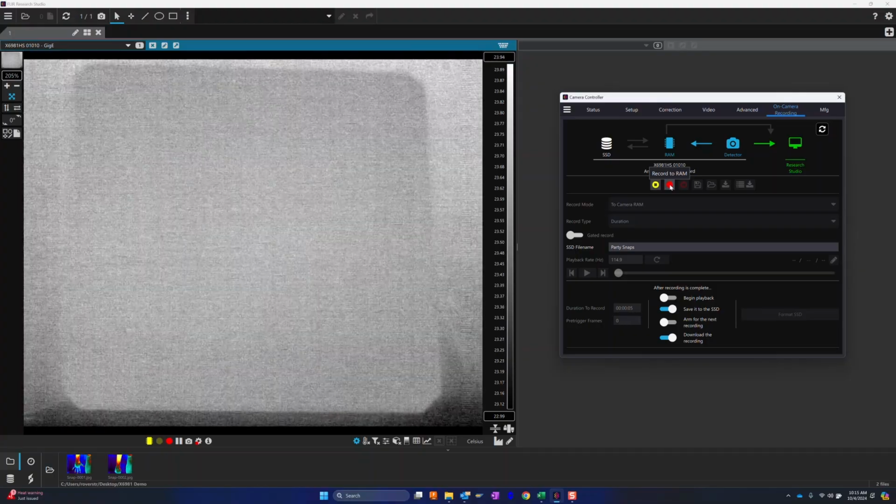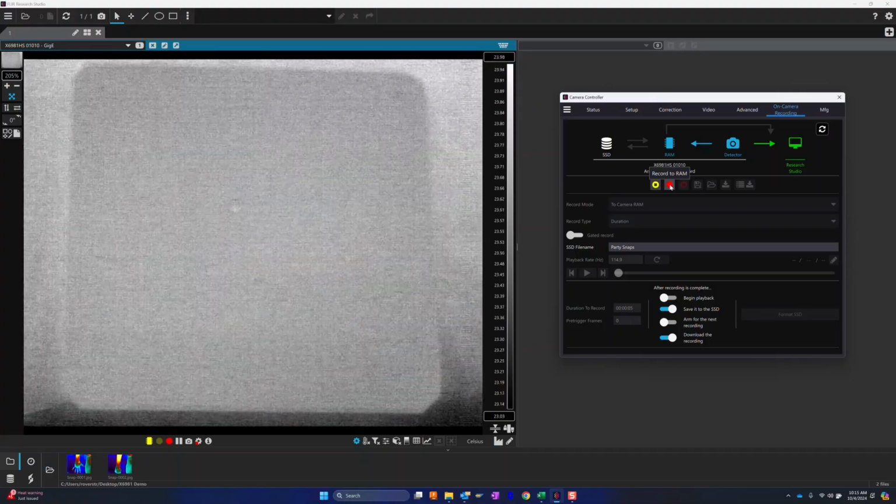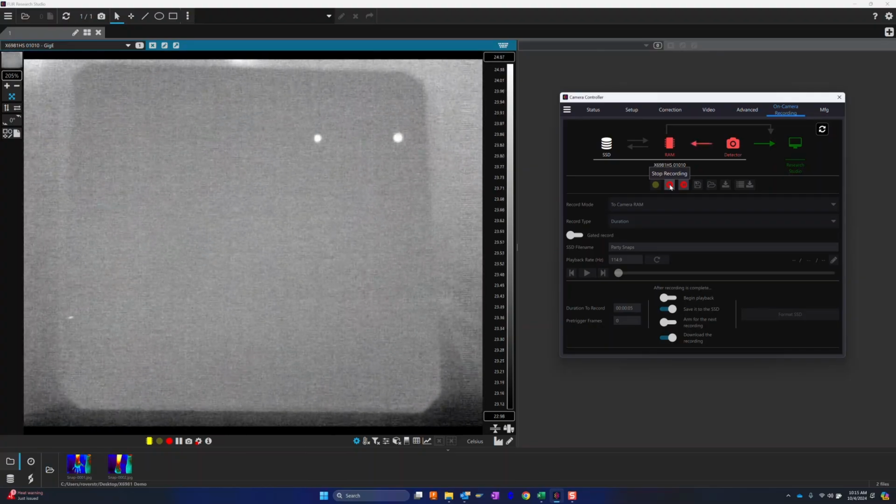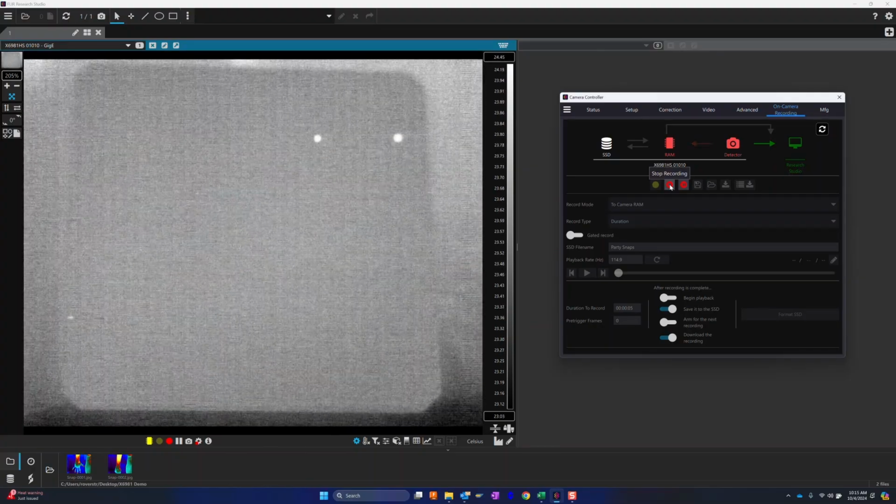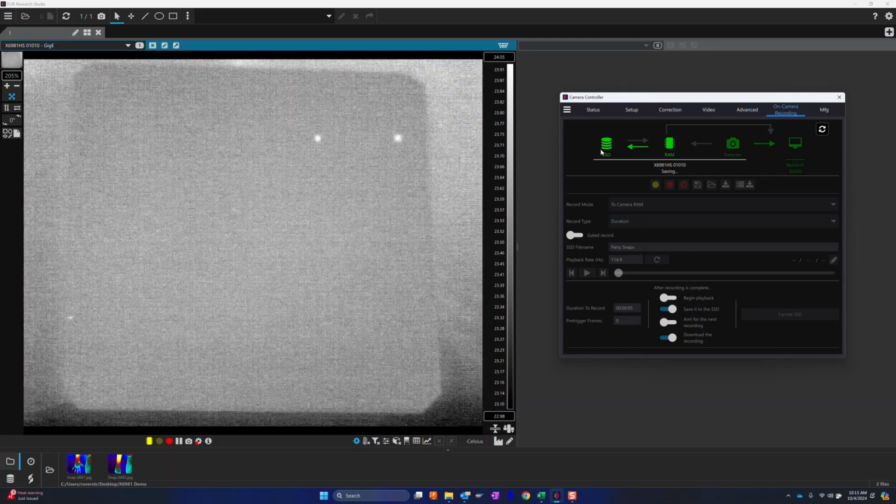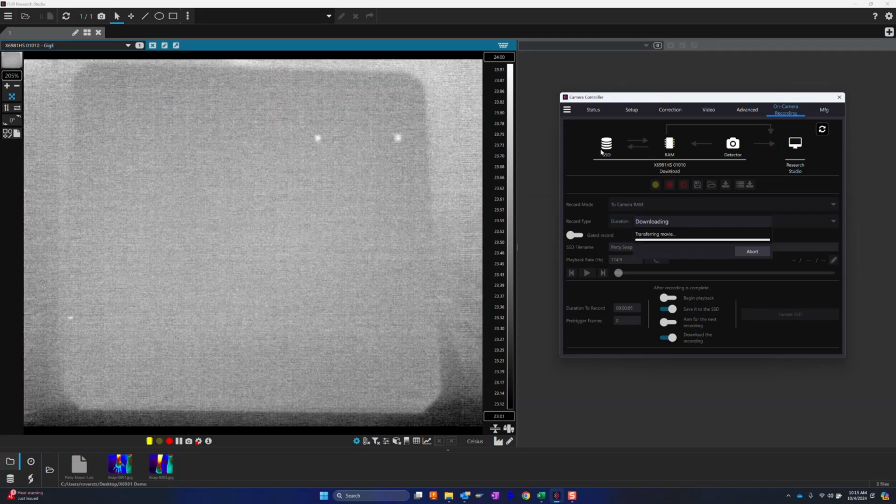And let me get ready to throw the party snaps. So I'll start recording and throw my snaps. It'll finish up here with this 5-second recording. Now you can see it's copying it to SSD. Once it gets copied to SSD, now it's downloading it down the Ethernet cable over to the Windows side and putting it in the folder that we specified.